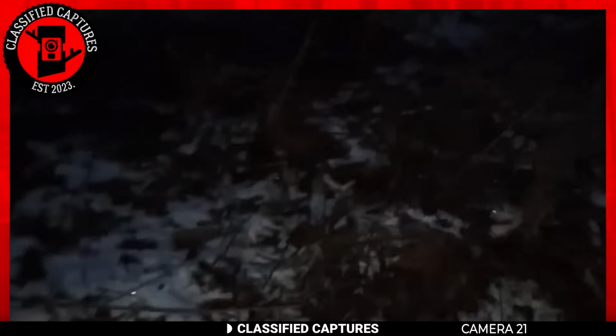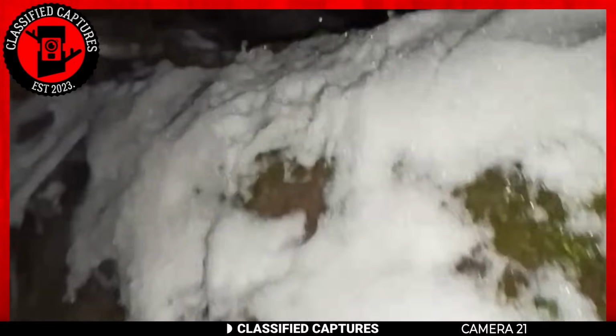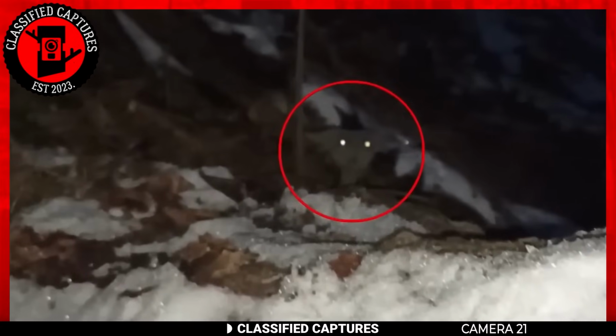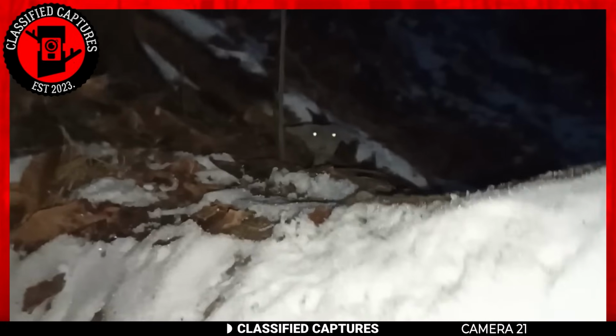On a quiet winter night, an unusual figure appeared against the snowy landscape. It had a couple of striking features: bright eyes that stood out in the dark and long, pointed ears. The first thing that came to mind was the character Yoda from a well-known series.